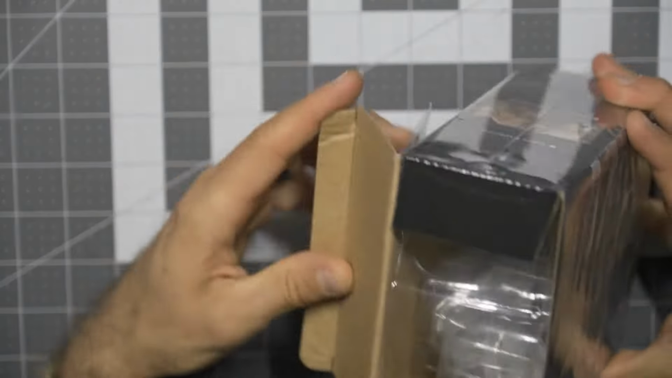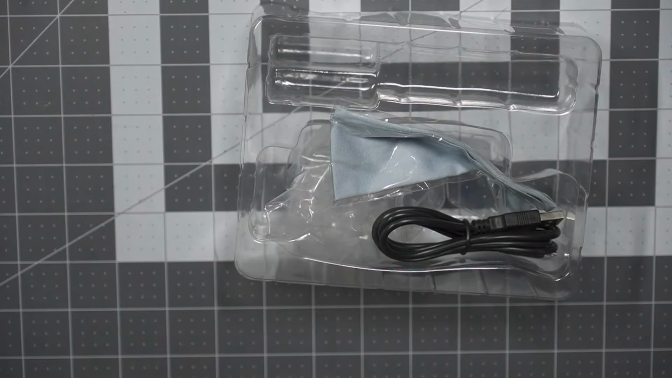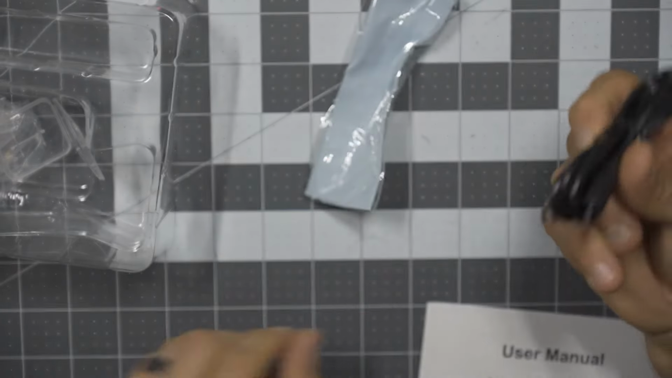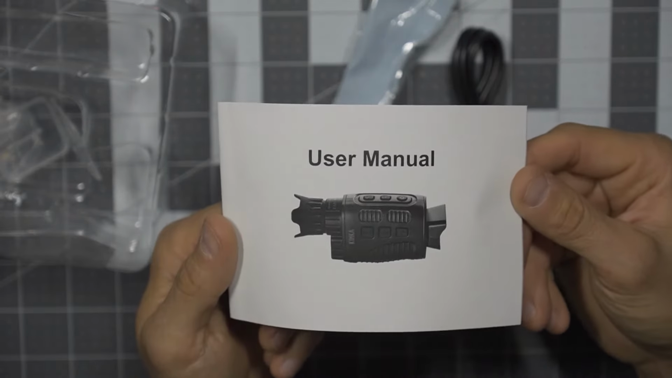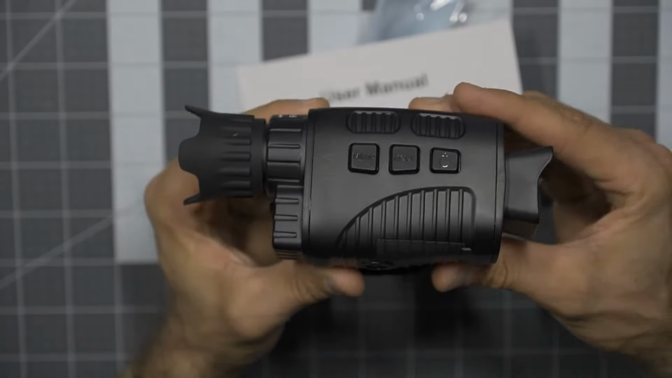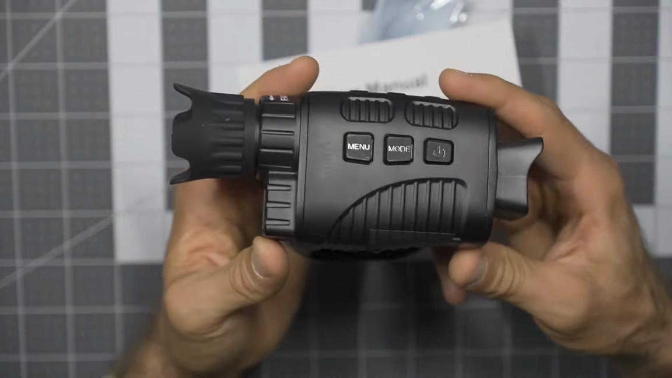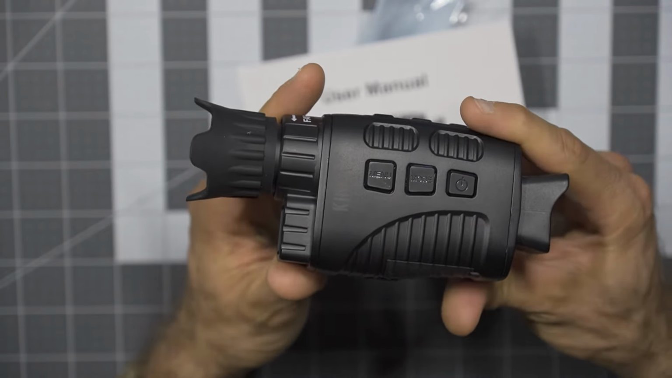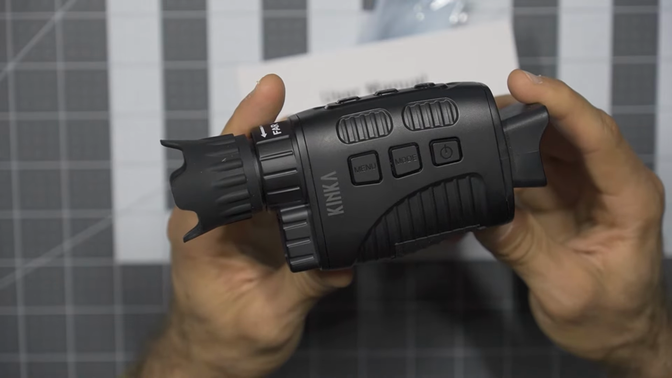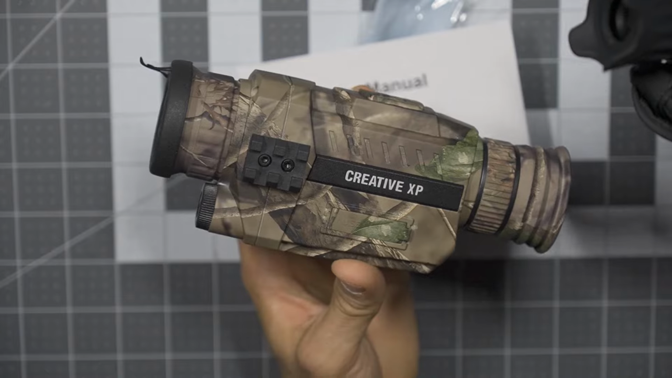Now additionally, in the packaging here, we'll take a quick look. You'll see this does come with some very basic stuff. So a cleaning cloth, a cable to connect this, and then your user's manual. This does not come with a pouch. So that's another little bit of a drawback. It does not have anything to protect it. Now again, not a big deal. I've been able to work my way around that, and if you have a small pouch, that would definitely help. Where something like the Glass Condor does come with a case.